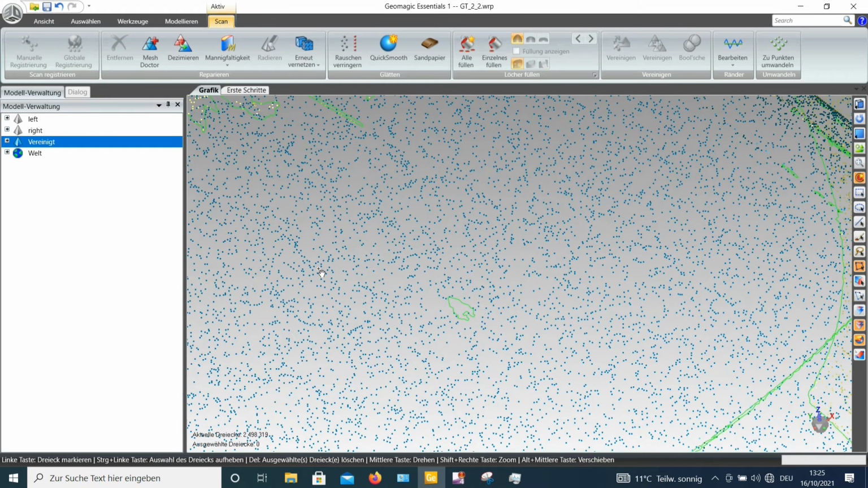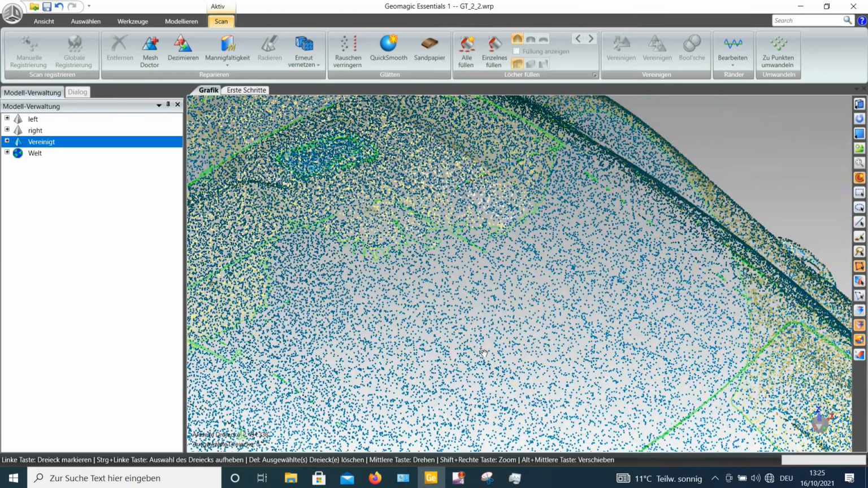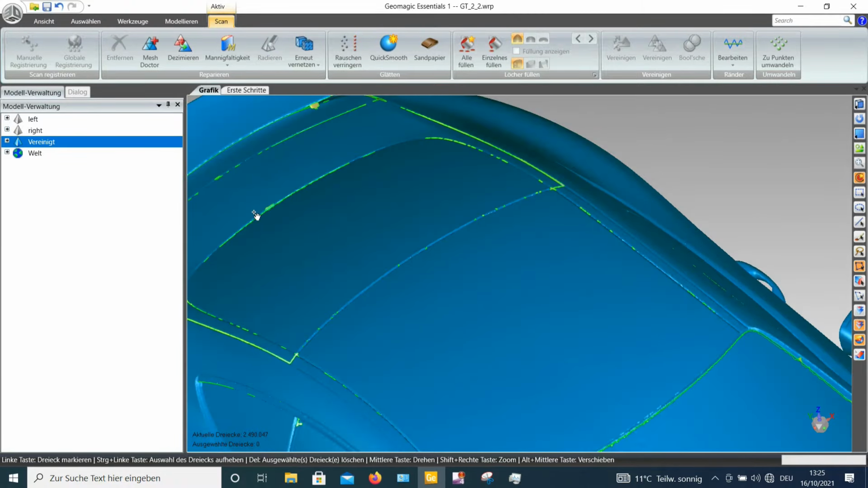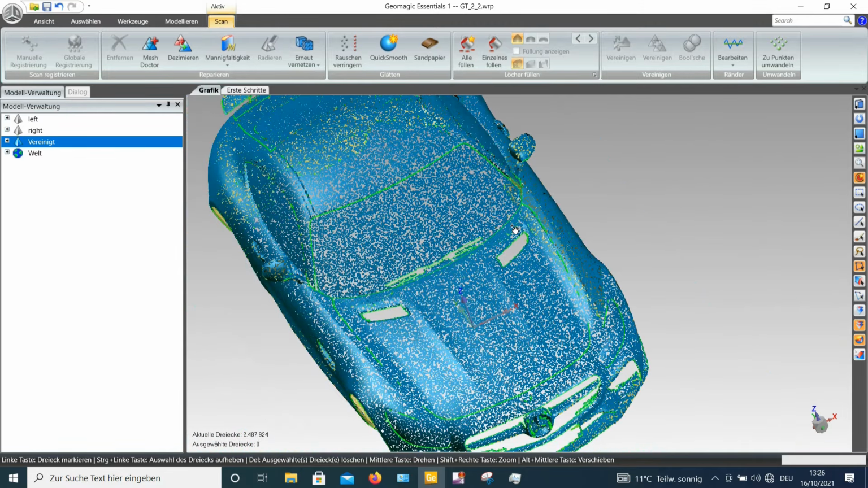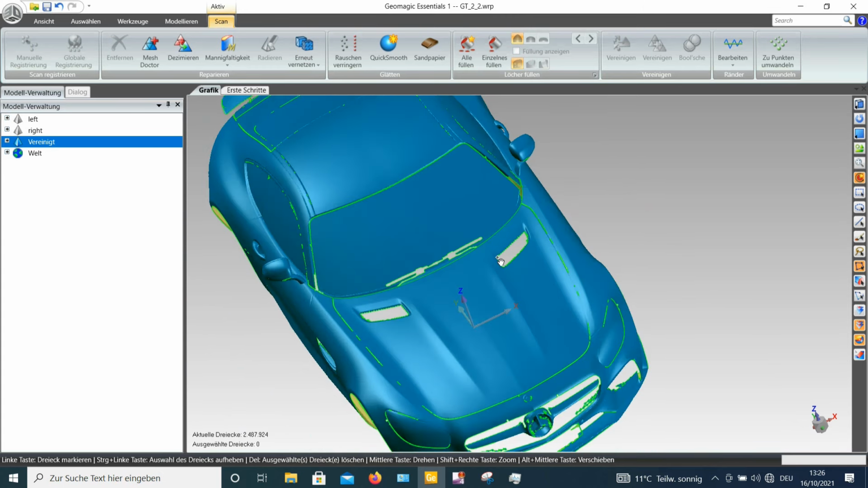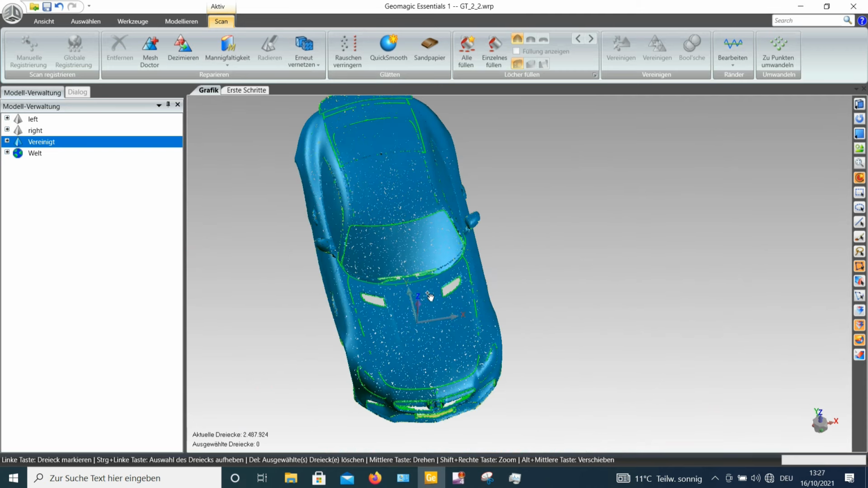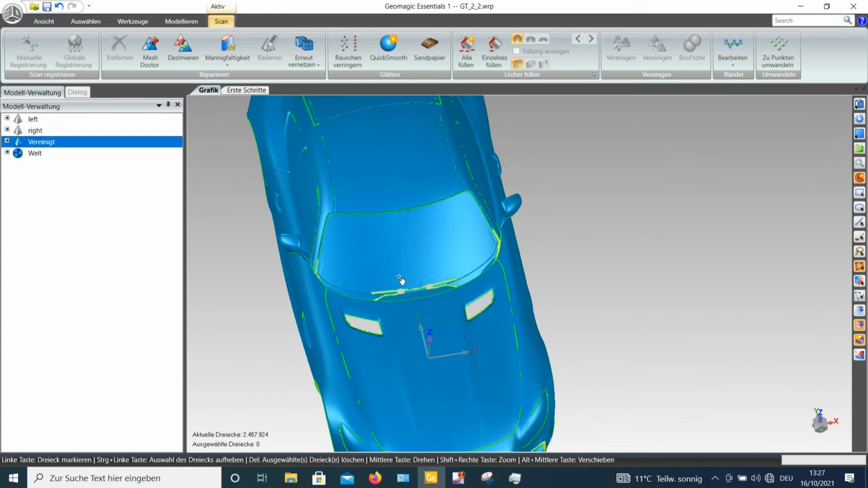I just do that step by step. And you see that this tool is really a reason to continue to work on this topic in Geomagic, and with really low effort you are able to create a pretty cool result of a whole car, and it saves you actually a lot of time doing it like this.